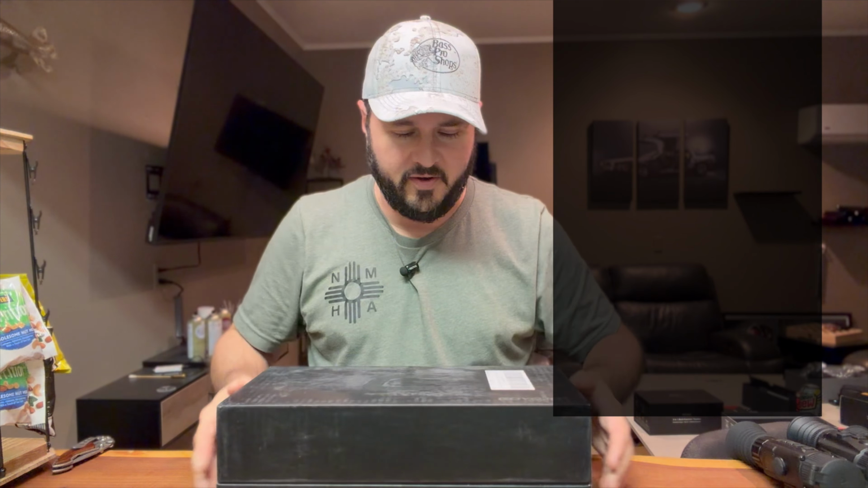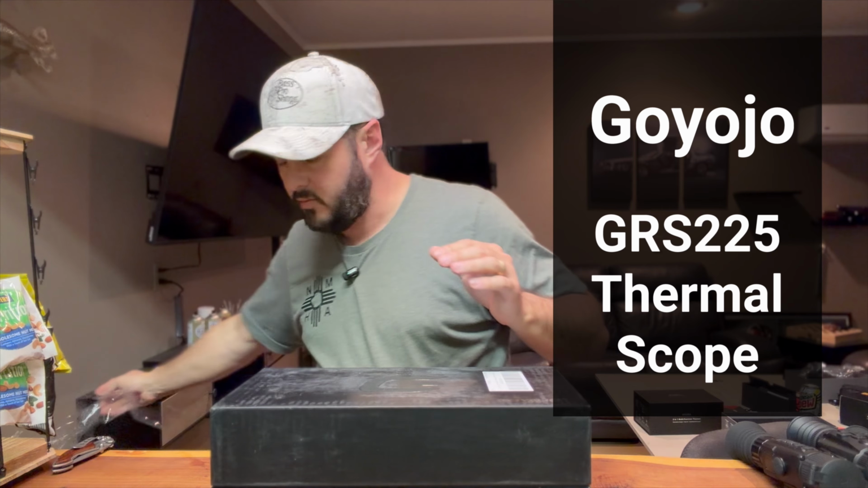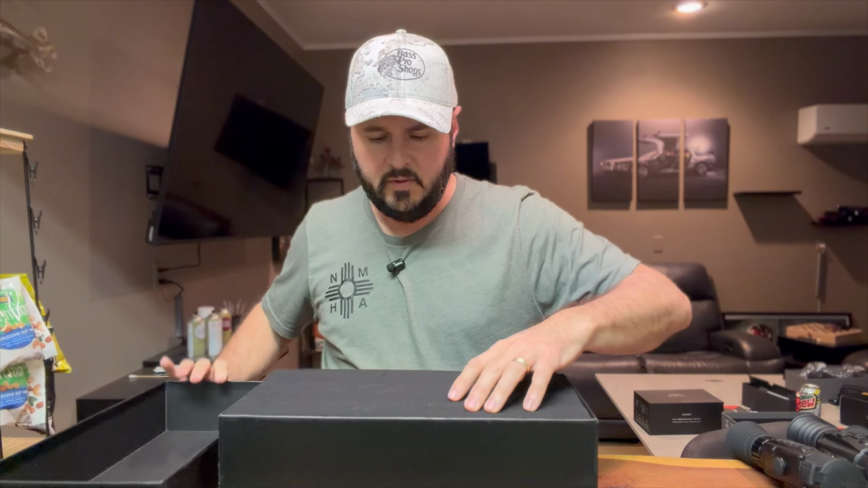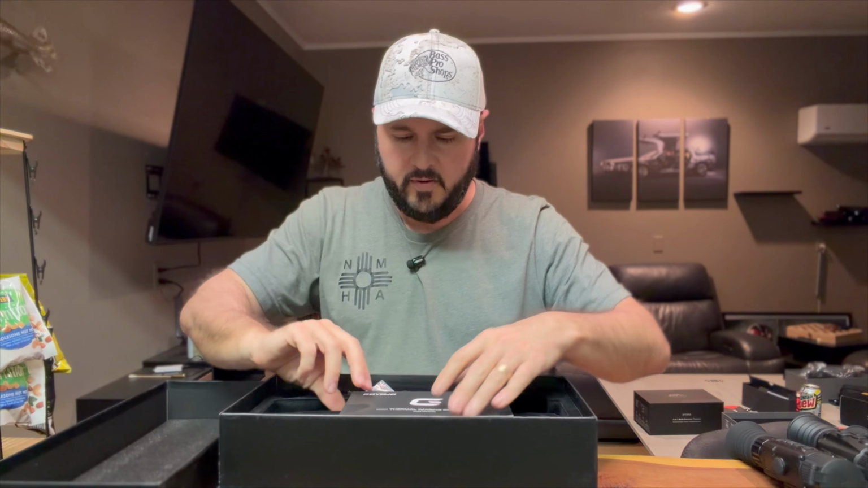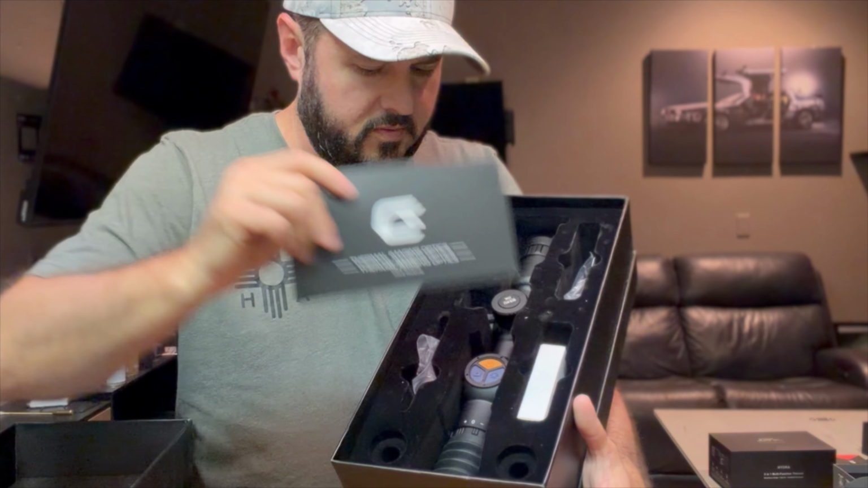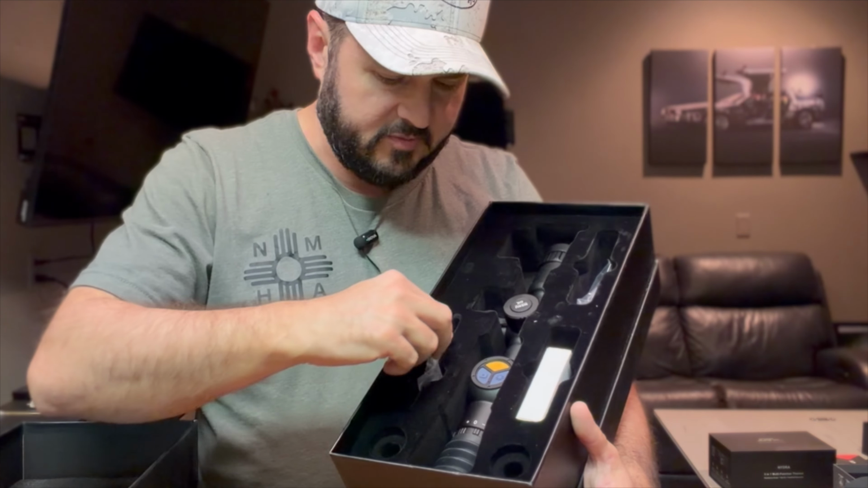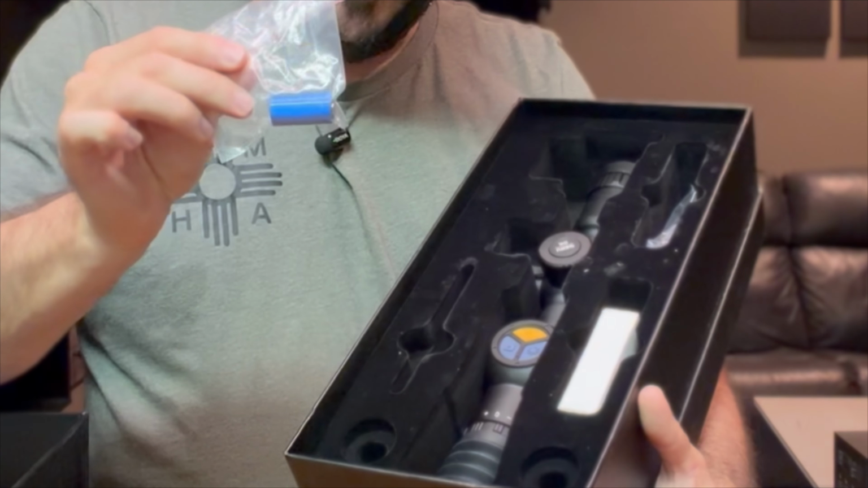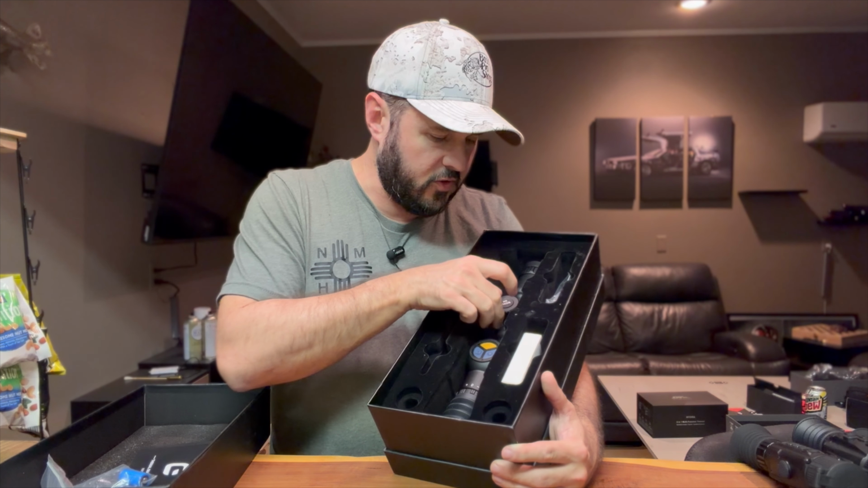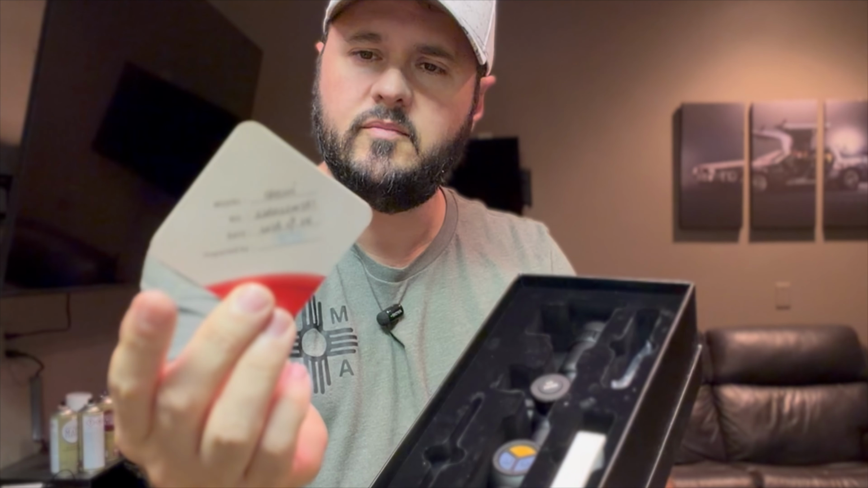All right, so let's open this up. I think that this is pre-used. This is the only one that didn't come in some wrap. All right, so here we have, let's see if I can hold this up. So they have the instruction manual, and to me it kind of looks like some of the stuff is out of place, so I am still suspecting it's used. There's a battery. That is a tiny little battery, but I also think that this particular scope has a built-in battery. So we'll have to figure out what this one is for.